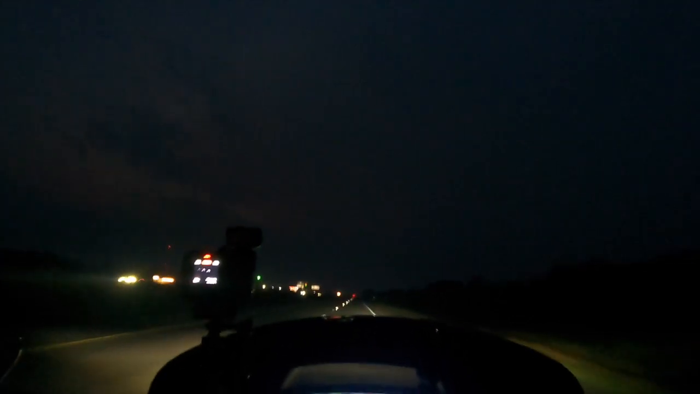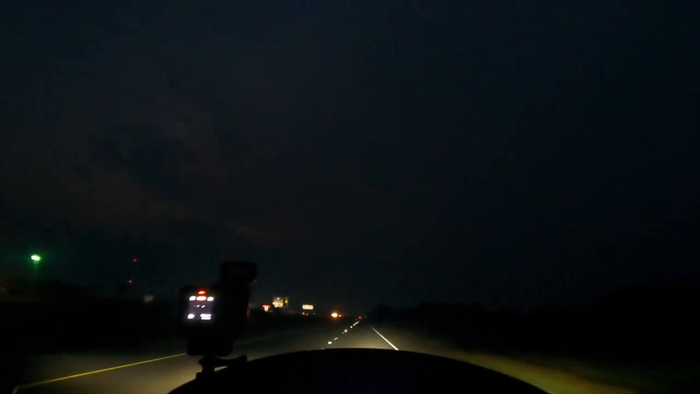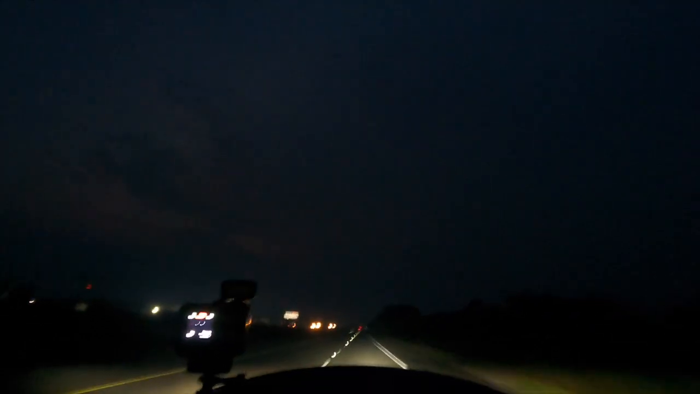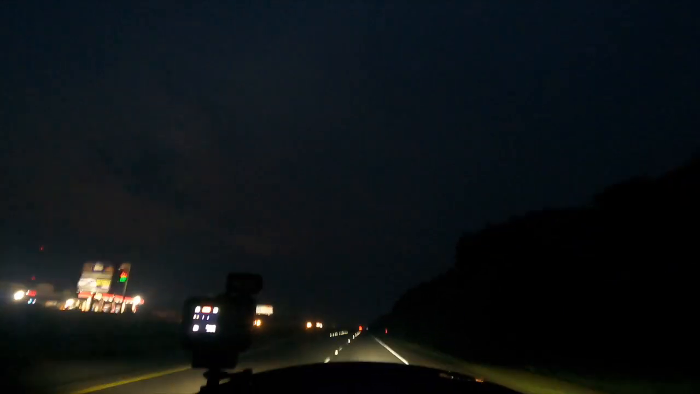But yeah, let's see how far these lights shine down the road. Let me get in a good spot. Oh my God, y'all, look how far those lights shine down the road. That is bright. I can see that road all the way up to the hill, y'all. Man, you definitely can see with this light.